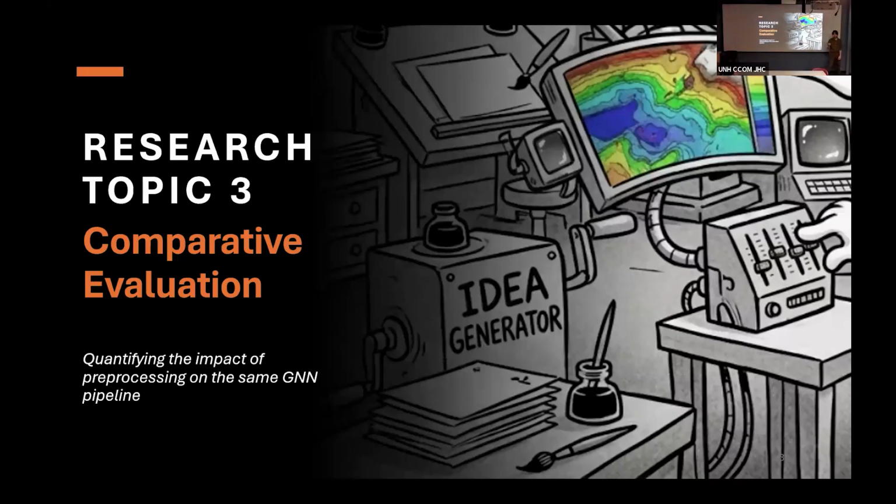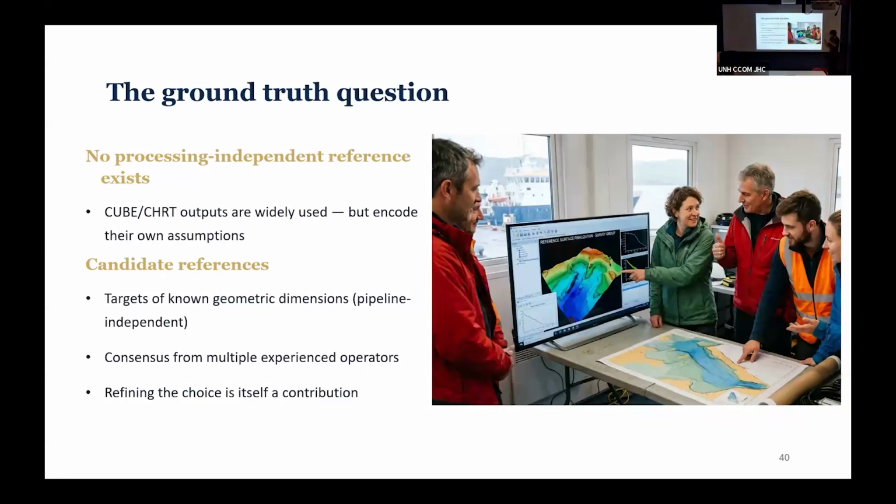And then finally, research topic 3. Research topic 3 is going to be the ground truth question, or how do we compare these algorithms, and how do we compare, even within my algorithm, how do I say that it works better, works worse, it's working fine, is worth it, or has a direction for optimization?